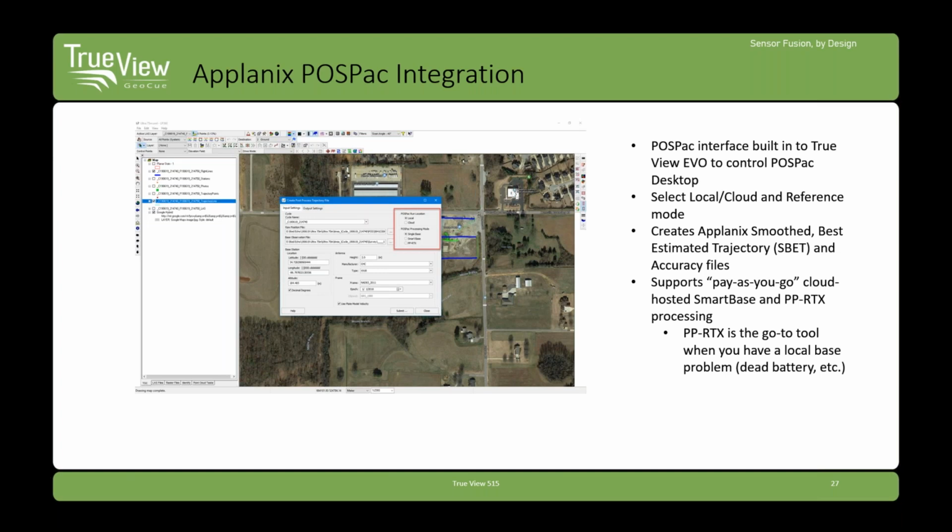So we pick up a lot of the information that was imported when you did the import of the project and automatically populate these dialogues. Another really nice thing that we've added within TrueView Evo is that if you want to use Trimble PP-RTX or an Applanix SmartBase, you can do that without the need to have an annual subscription for those services. You can pay by the minute from this interface. So that's really nice. For example, if you were using a local base station, something went haywire and you don't have an available local base station to do processing, you might want to process via PP-RTX.